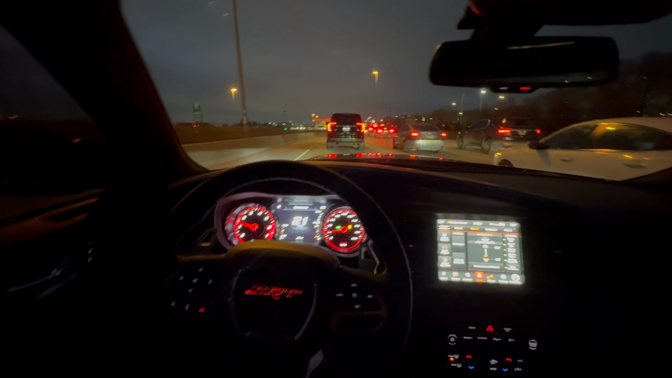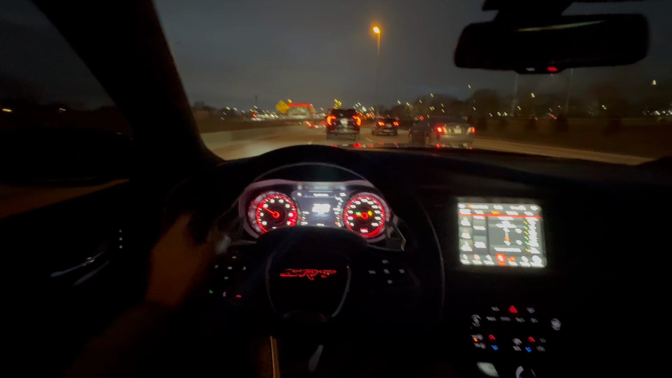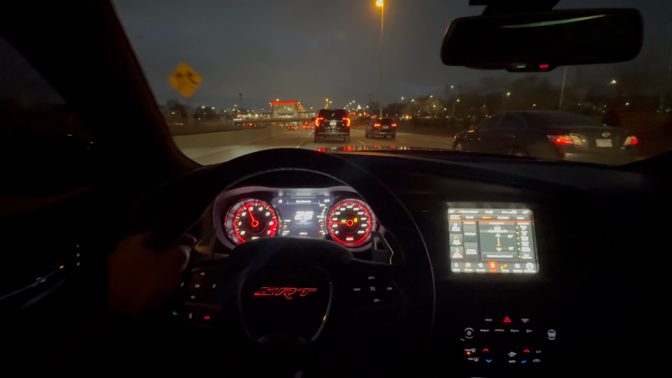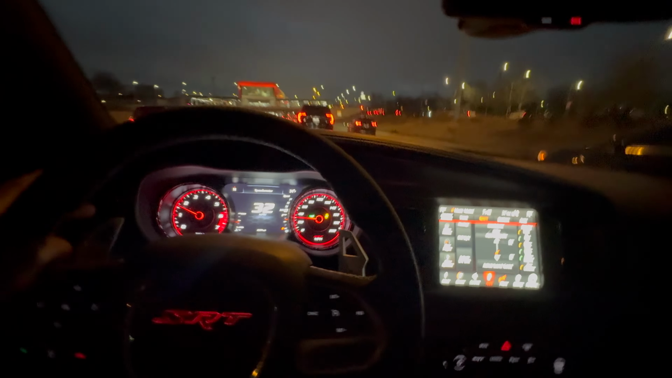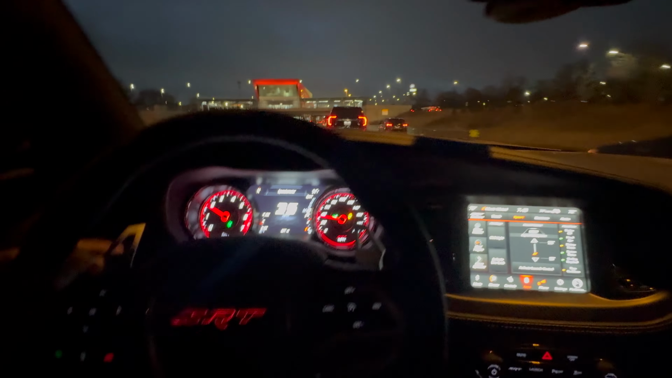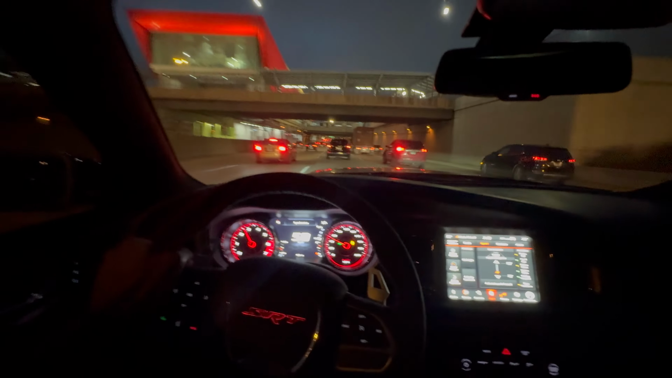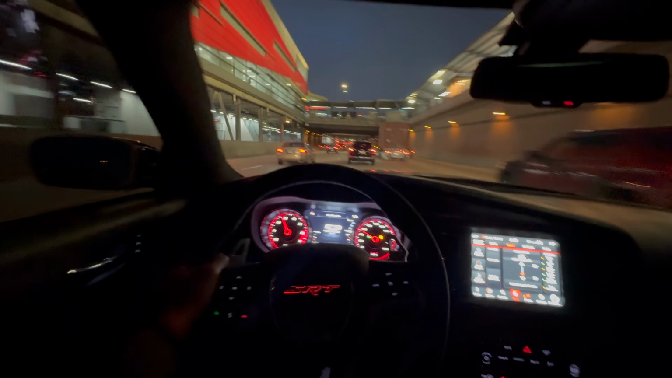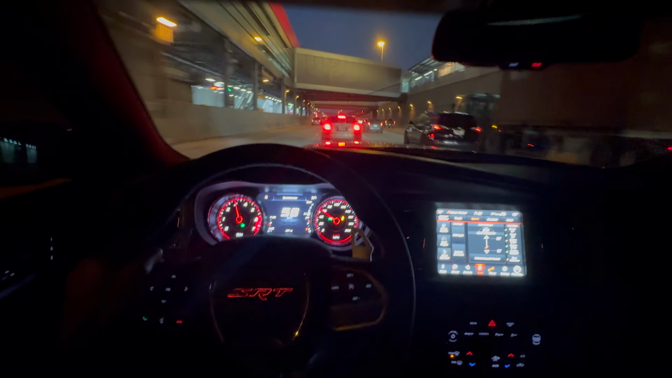Yeah, this traffic should open up right here. Usually it be opening up. Oh yeah. Some niggas on the left, pussy. God is good.